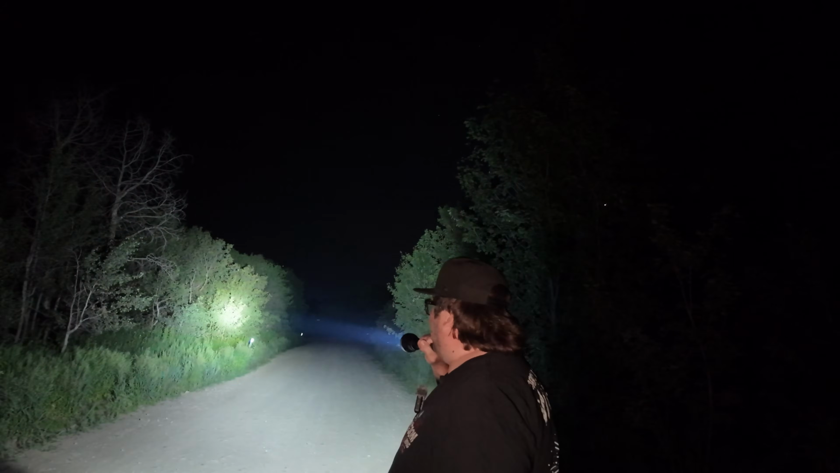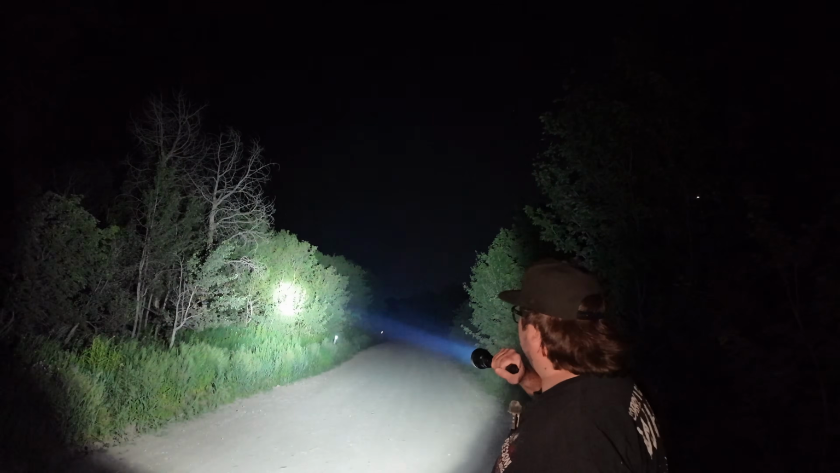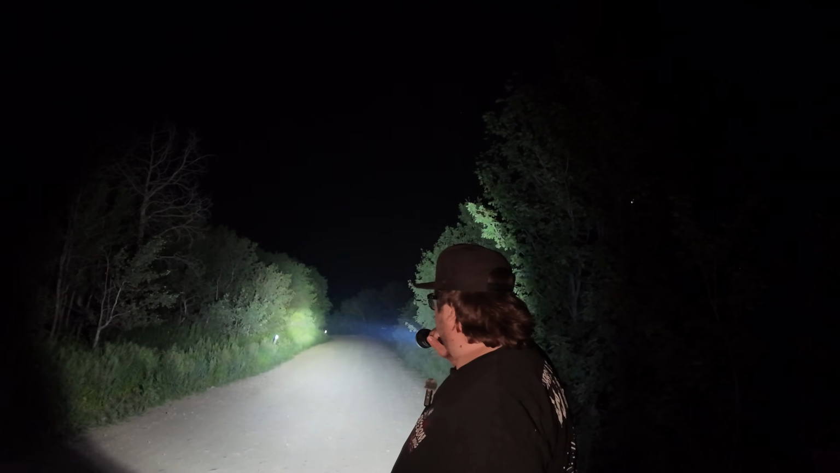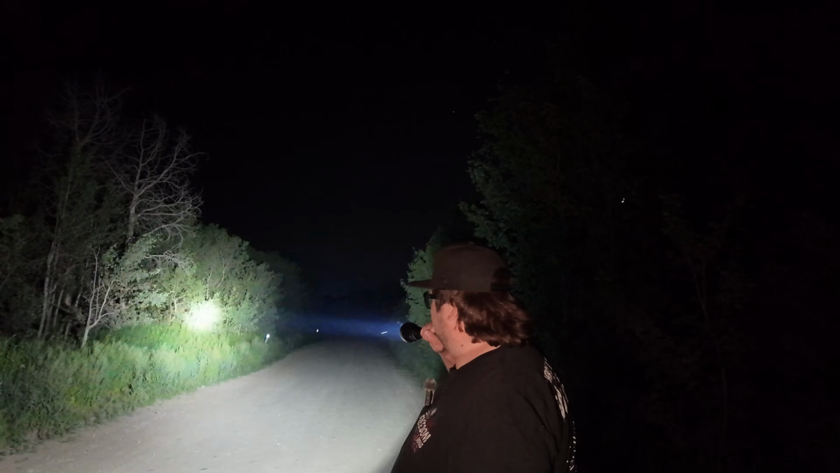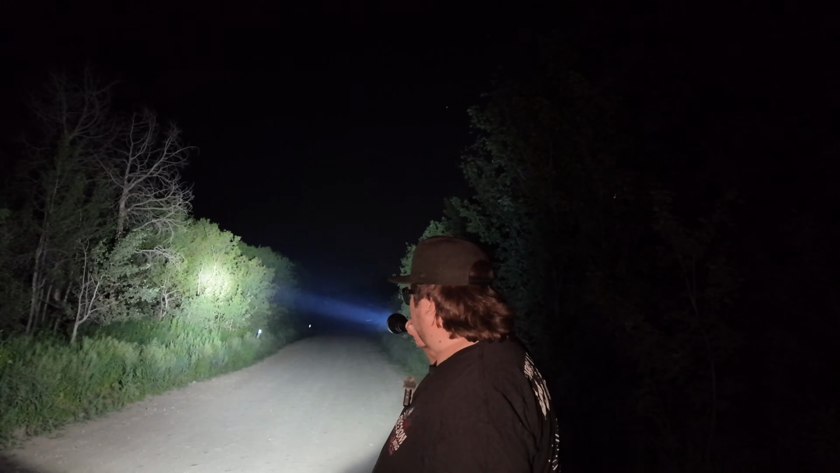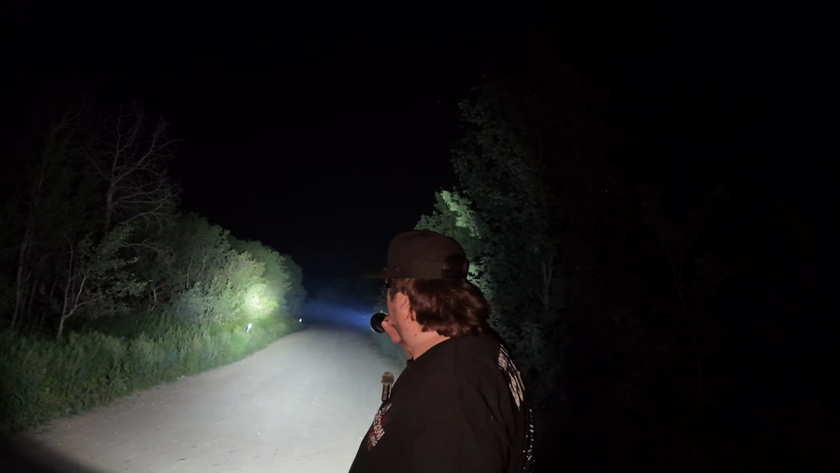All these moths are attacking the camera. But yeah, all the moths and all the bugs literally flew out of these trees all at the same time and flew to the other side of the road. And then, probably 3 or 4 minutes later, there were a couple of weird thuds. I'm not sure if it was footsteps or things being thrown at us or tree branches breaking. I don't know. It was just weird, snapping, funky noises right in those trees over there.